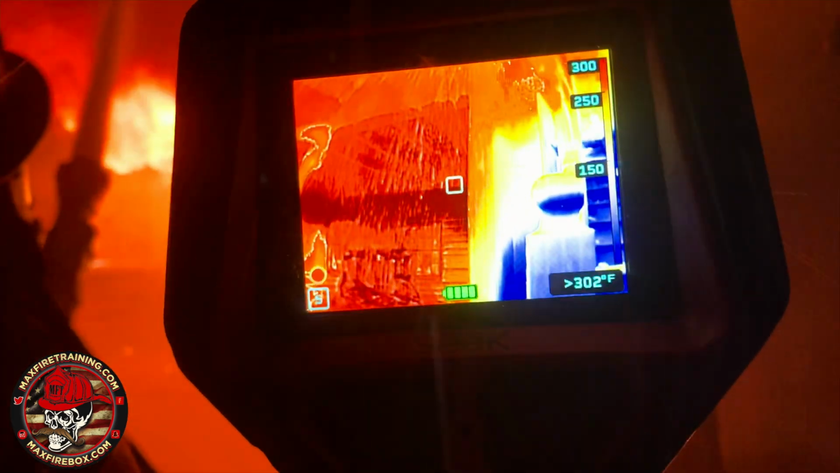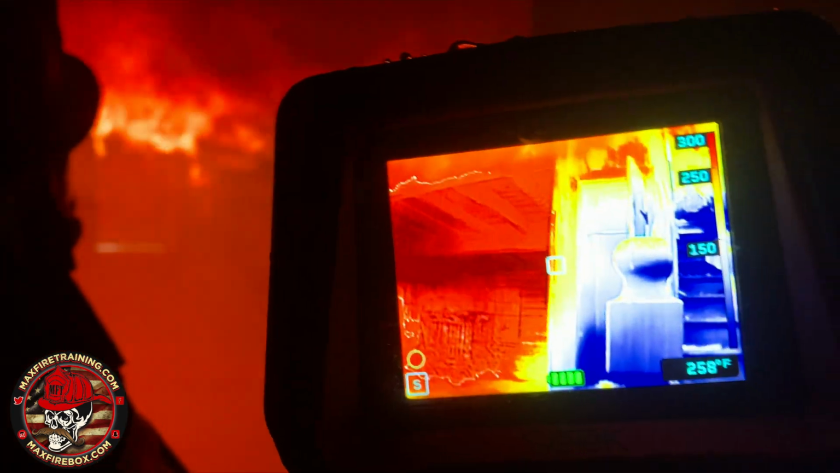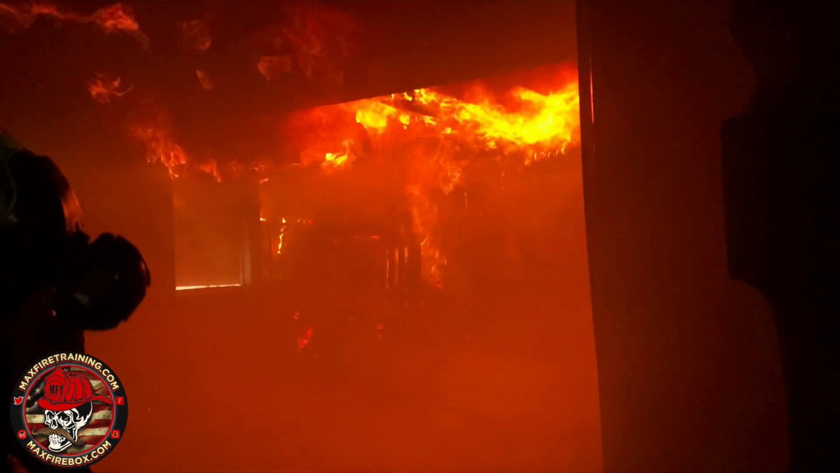Down just a little bit of water up top. A little bit. Good, good. So we talk about controlling the overhead, correct? Yeah. We talk about making that area yours before you go to the next. You can kill this whole fire right now from the front door.